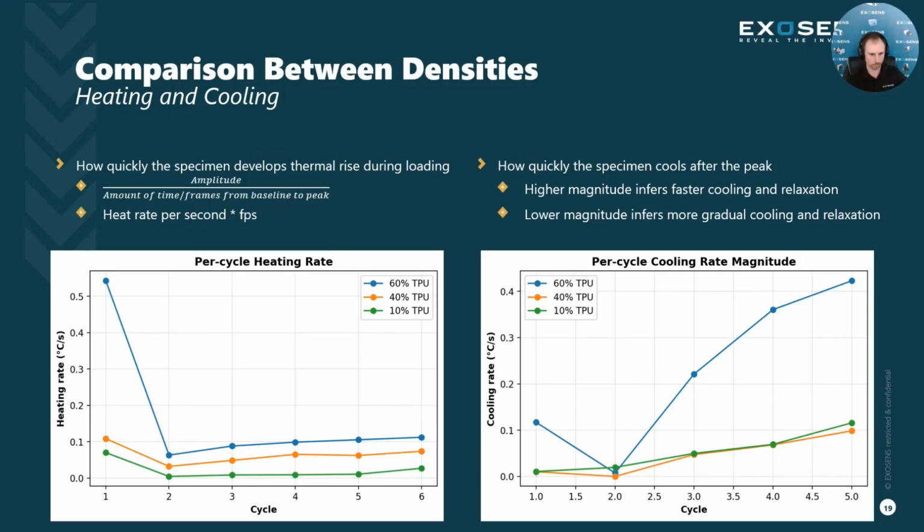This big dip, or these dips that we see from cycle 1 to 2, from the first cycle to the second cycle, we see this all throughout our plots and throughout our analysis, right? So this indicates there's some sort of an initiation: as soon as it starts to compress for the first time, we get something different than what happens throughout the rest of the cycles. So there's some sort of initiation change that happens before we progress into the other cycles.